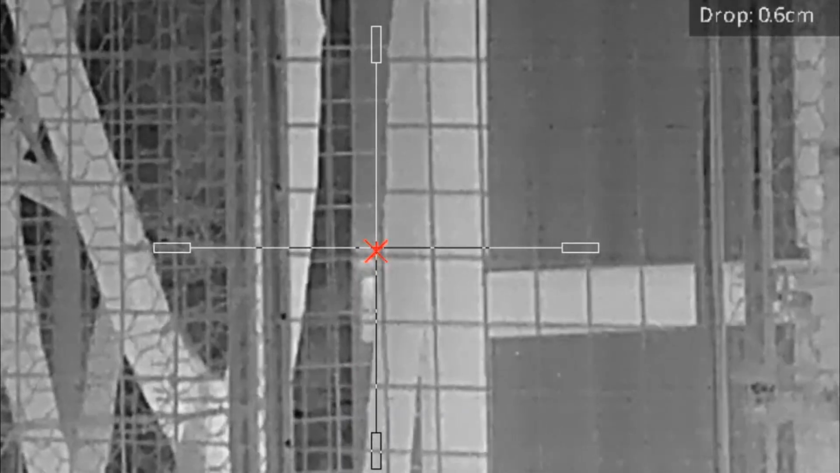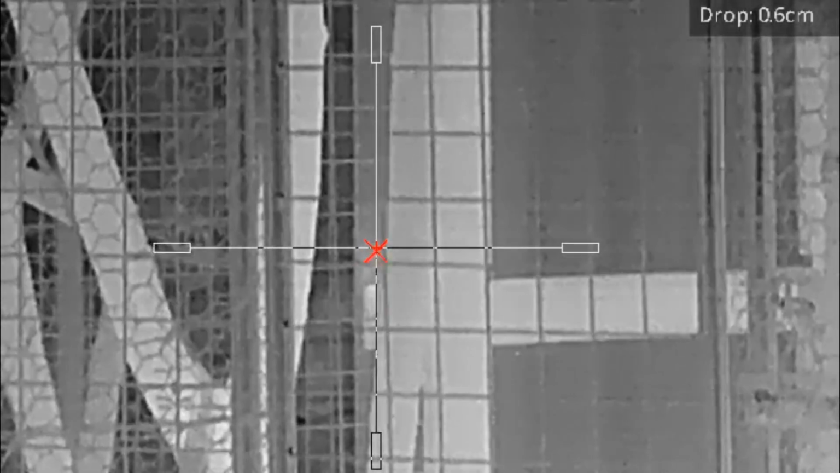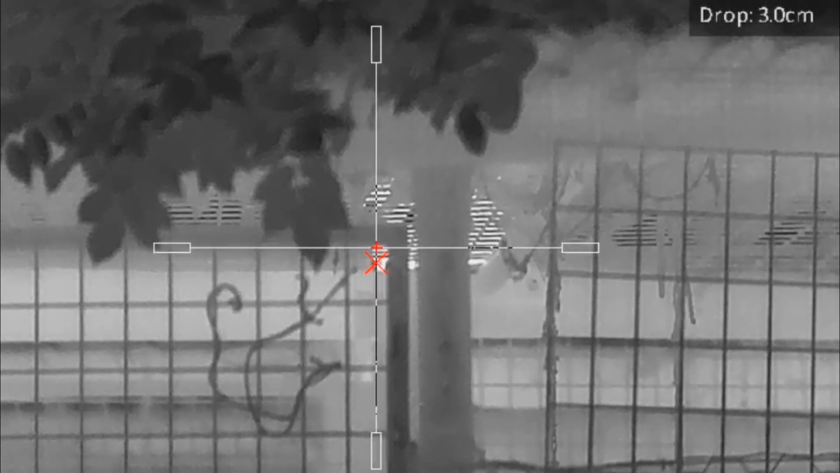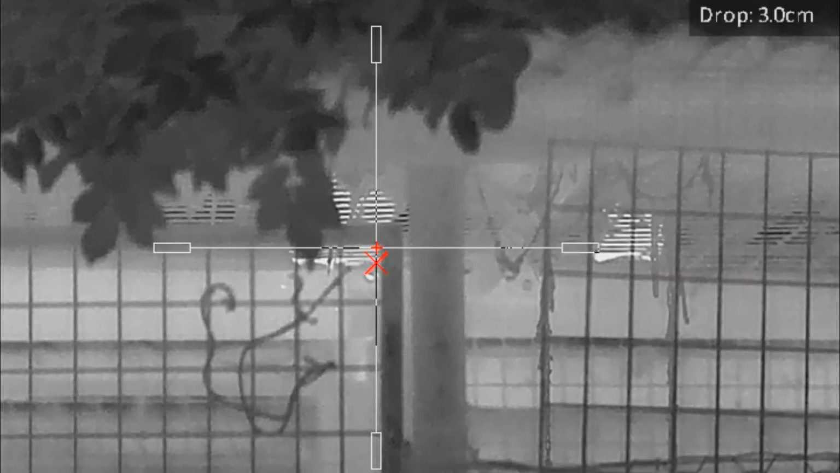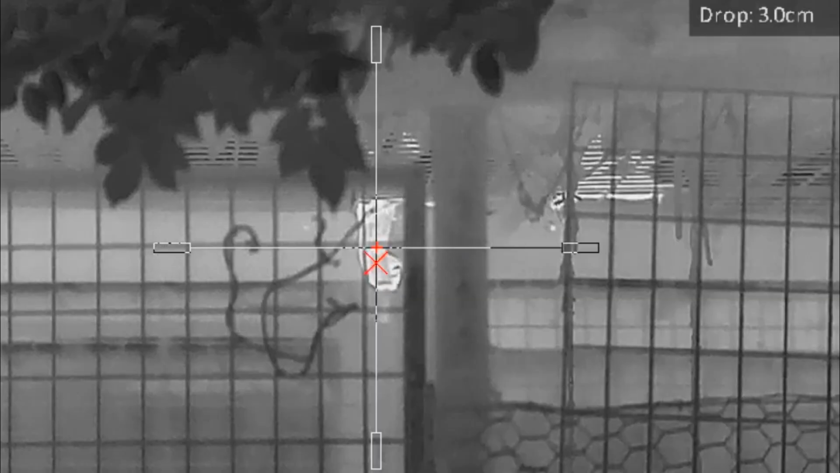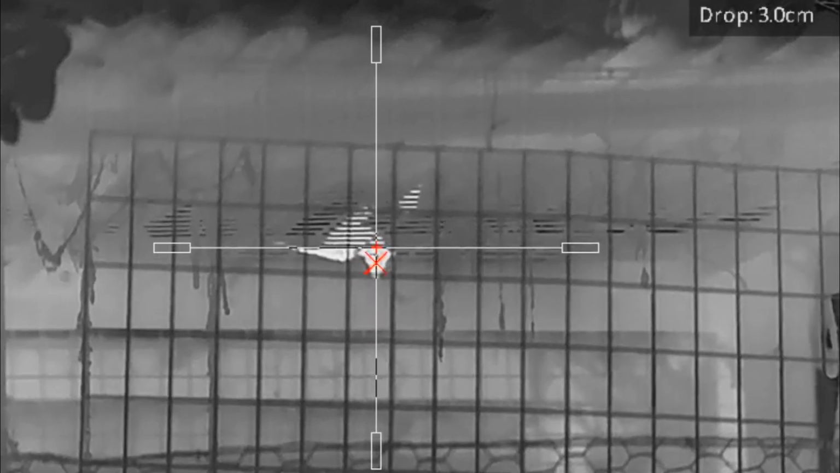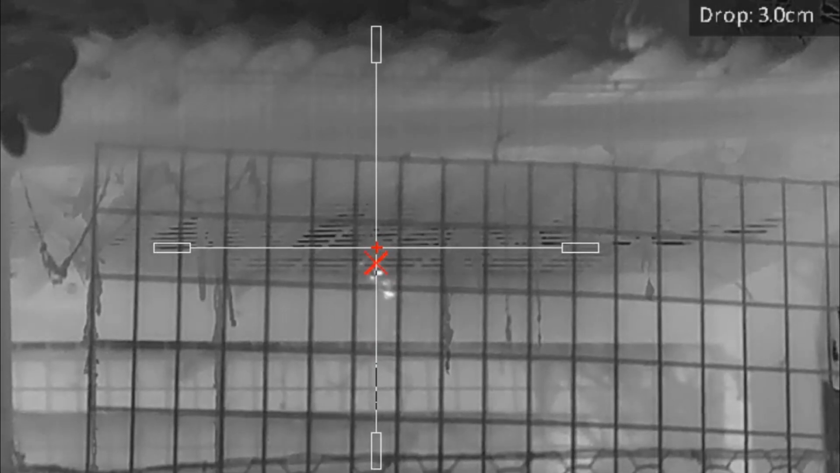Oh, wow. Oh my God, this thing is so accurate. As long as you can sneak it through the gap. They are cactus. Stick your head down. Like that. Sayonara, baby.